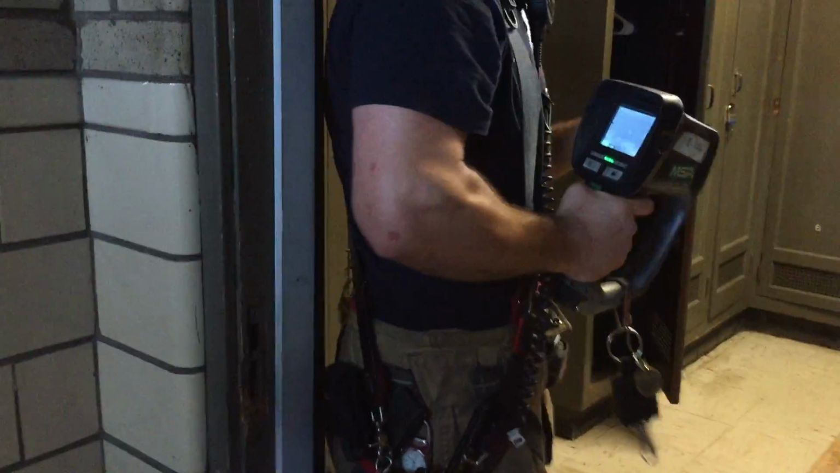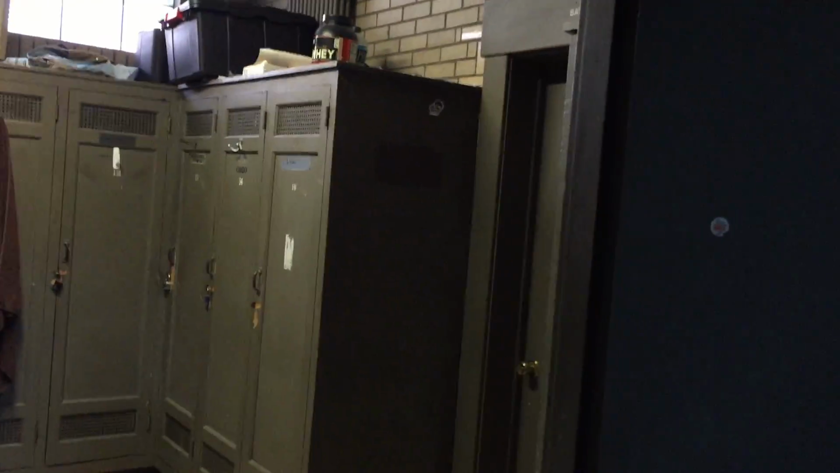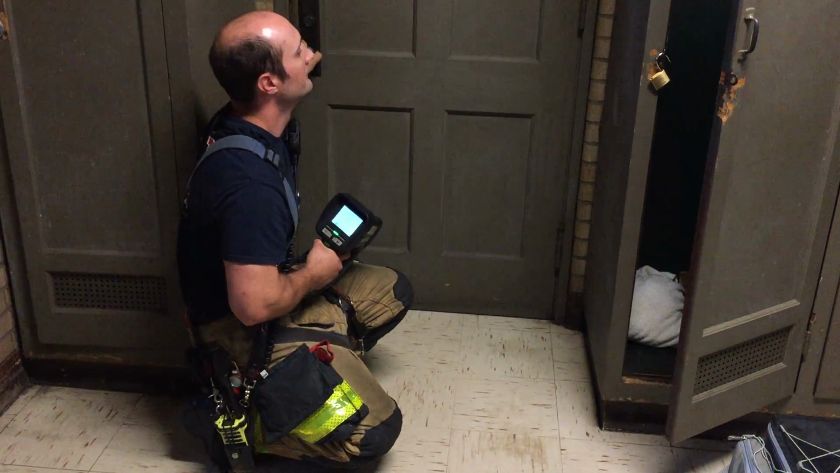So generally I'm going to have somebody along with me out front of me. They're probably going to be the wall guy, along with the tool again for the reasons why I outlined earlier. So we work our way around. We come to a door here. So again, we're going to feel the door, check for heat. If we don't have any heat, we're going to open the door.